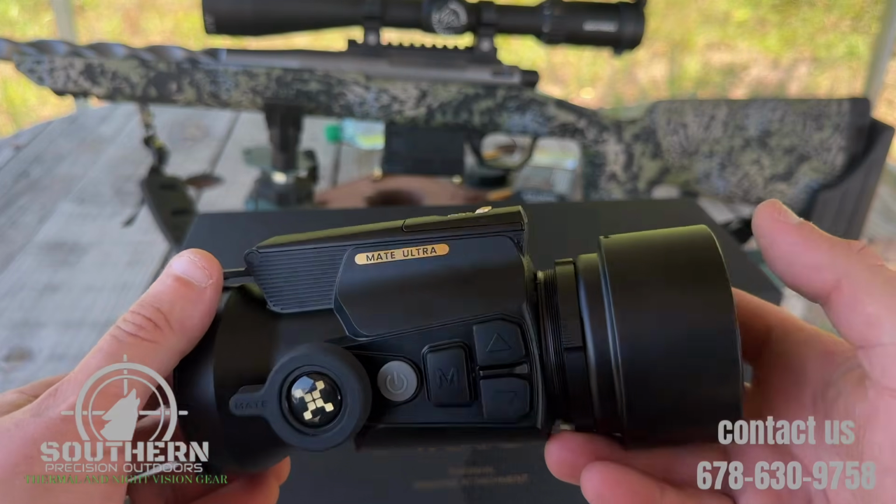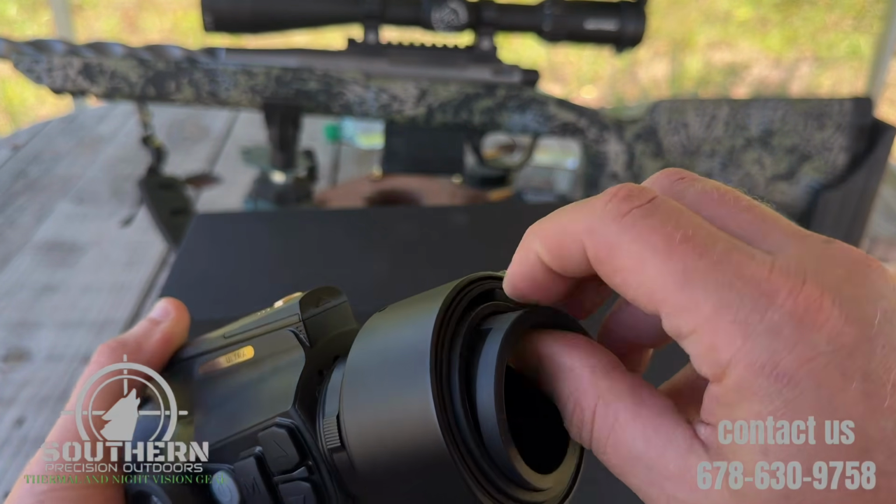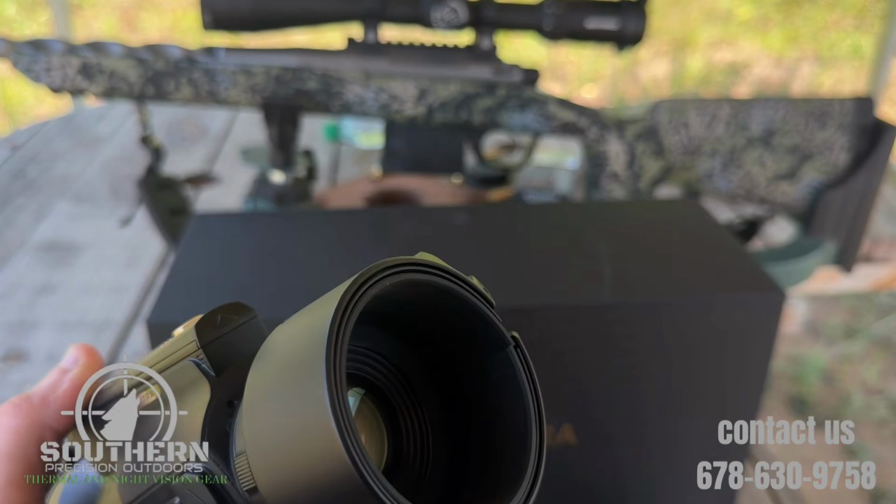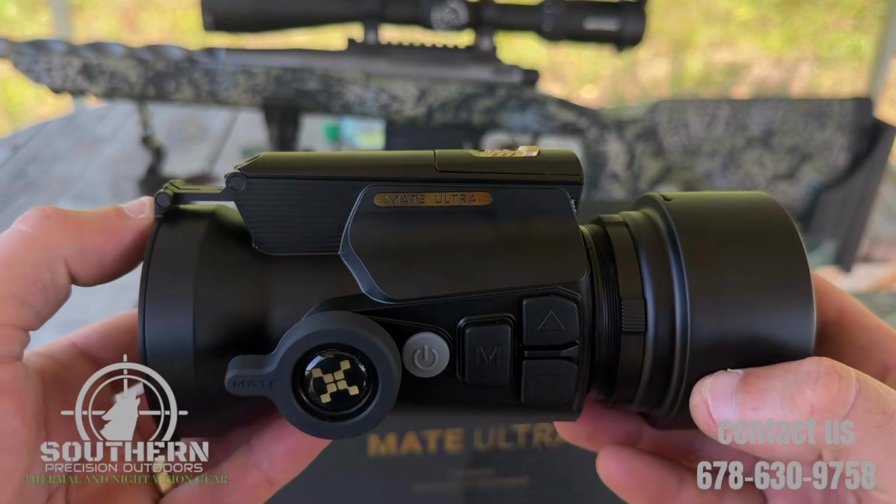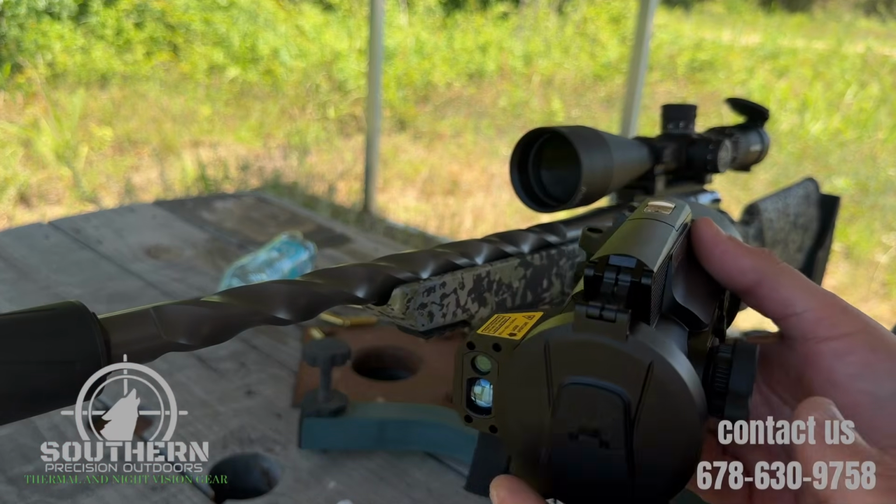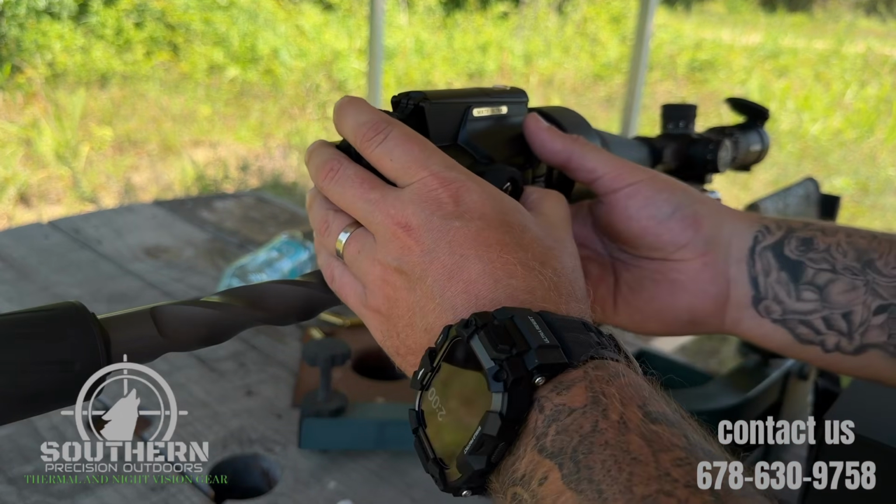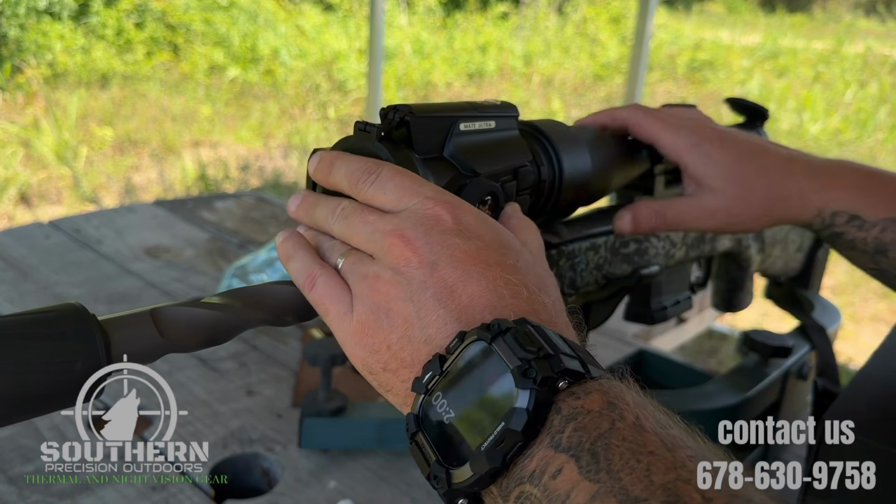It's a 50mm objective. So in my case, I'm going to remove these. I do not need them for my 50mm objective. So we're going to now place this on our day optic. We're going to take our MATE Ultra, and now that we've got the right spacer, we're going to simply take it and slide it over our day optic.